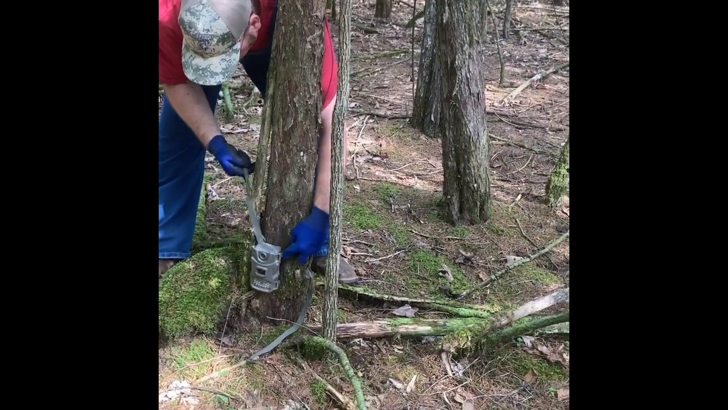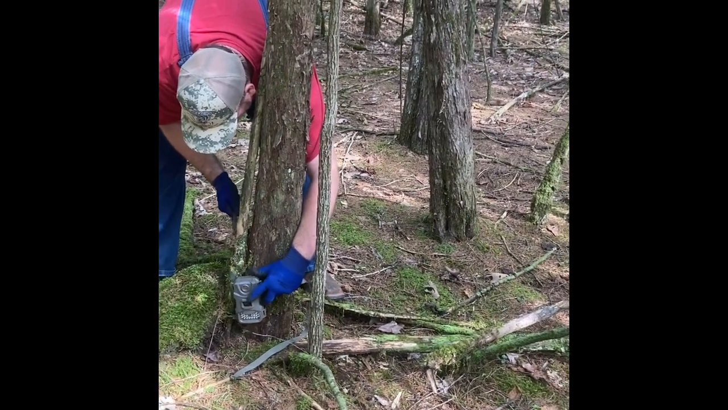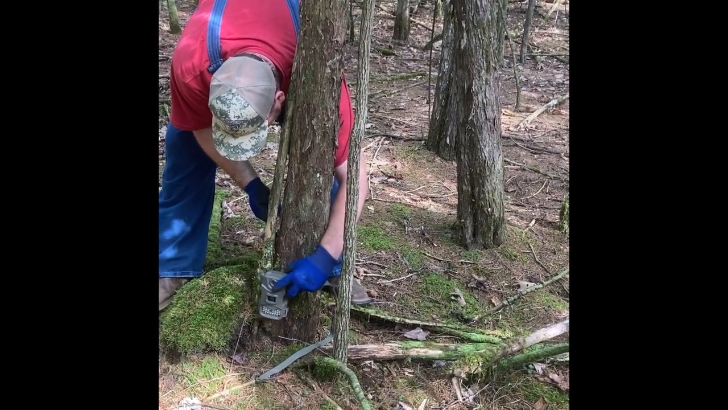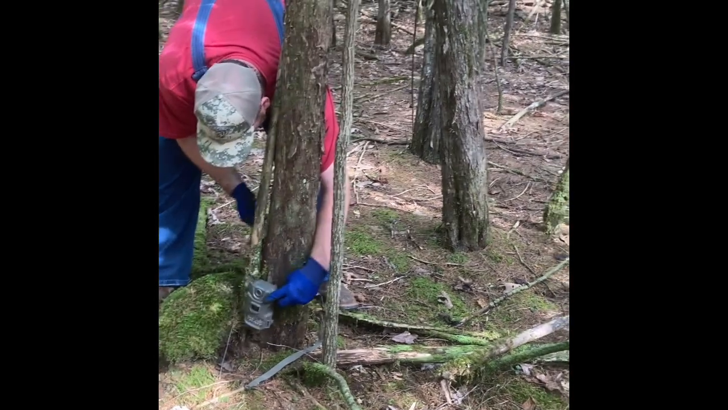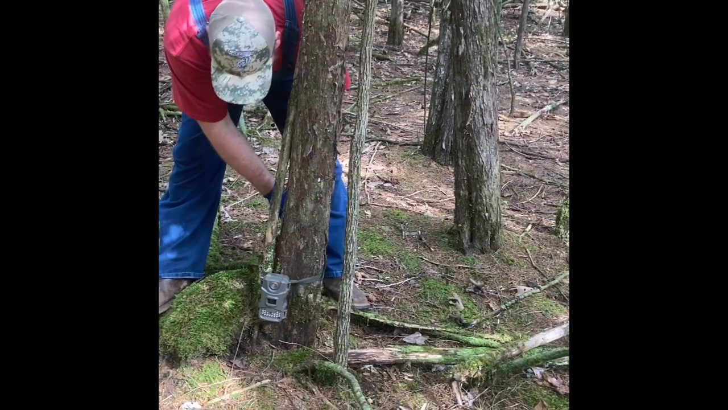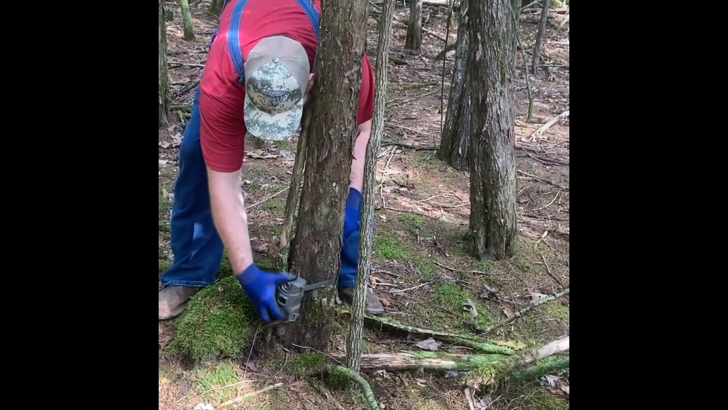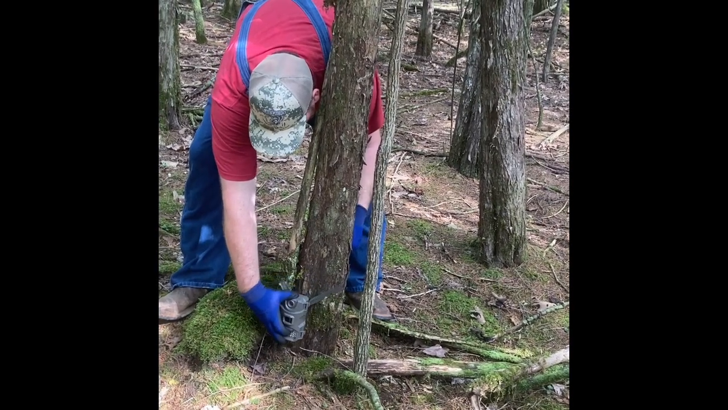Try to get it close to the ground, because them critters ain't tall that you're going to be catching. And if you got it too high, you will miss all the action. Hoping this right here don't cause a problem. That should do right there.